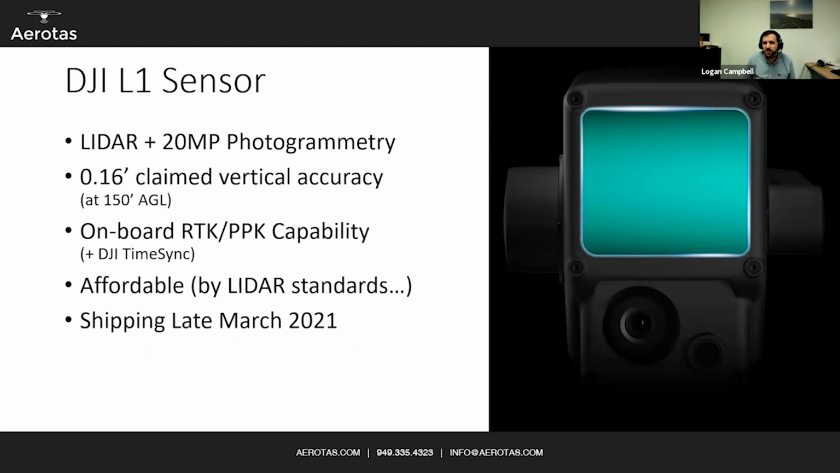But everyone's been focusing on the ship that's stuck in the Suez Canal, but there are also a whole bunch of ships that are stuck off the port of Long Beach. So we're waiting for our sensor, and make sure to follow us, or you can shoot me an email, logan@aerotas.com, to get signed up for any information on the L1 sensor, because we are going to be running this through a very rigorous set of accuracy tests, comparing the L1 to the Phantom 4 RTK, to the P1 photogrammetry sensor, and to ground-based surveying as well, and really test out all of these claimed accuracies and see what it looks like in the real world.